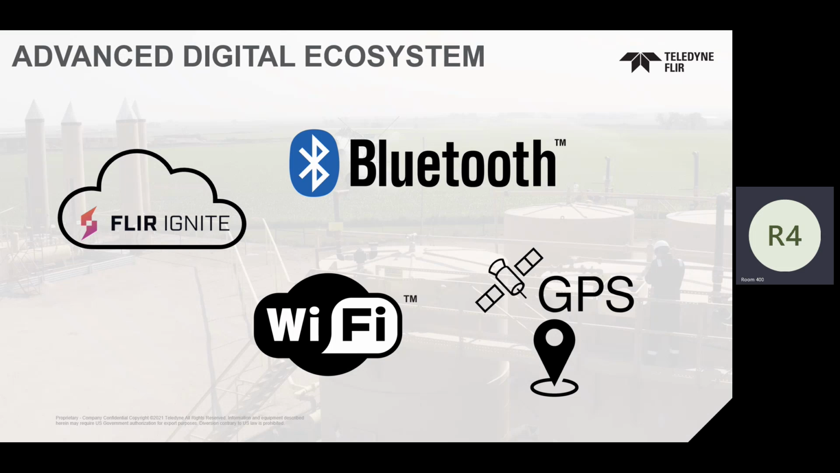GPS, same. We still have the GPS. We've updated or upgraded the antenna that we put in there. And we still have the FLIR GPS logging feature. So we'll do a breadcrumbs map, a breadcrumbs CSV file within the camera. And then we've added FLIR Ignite.